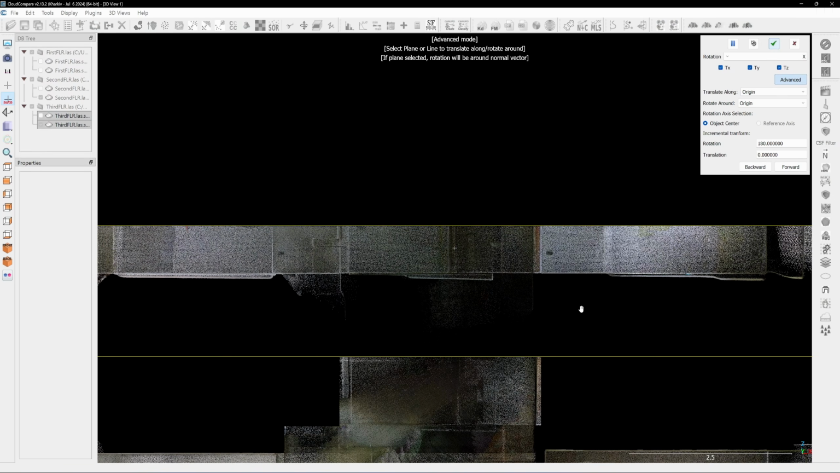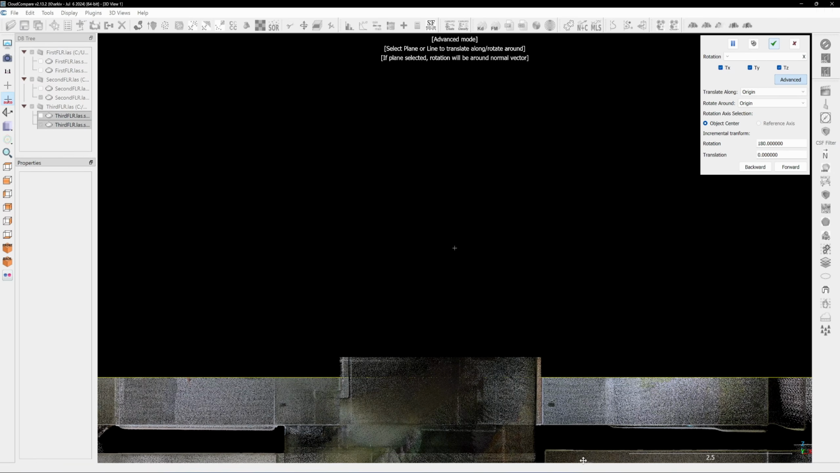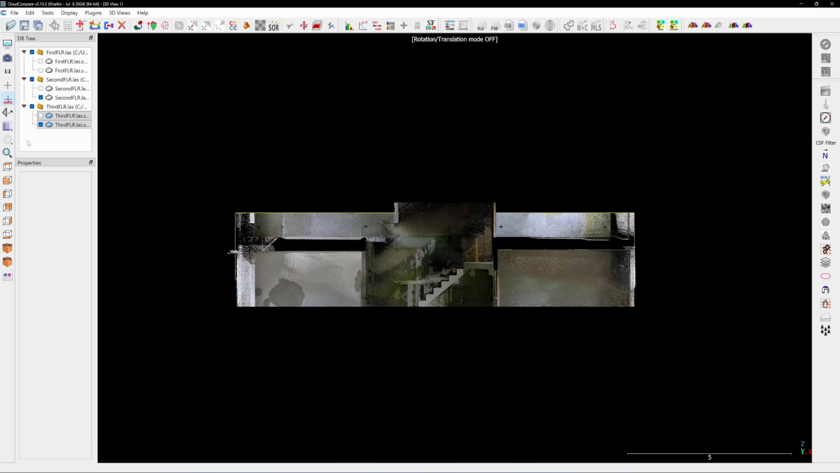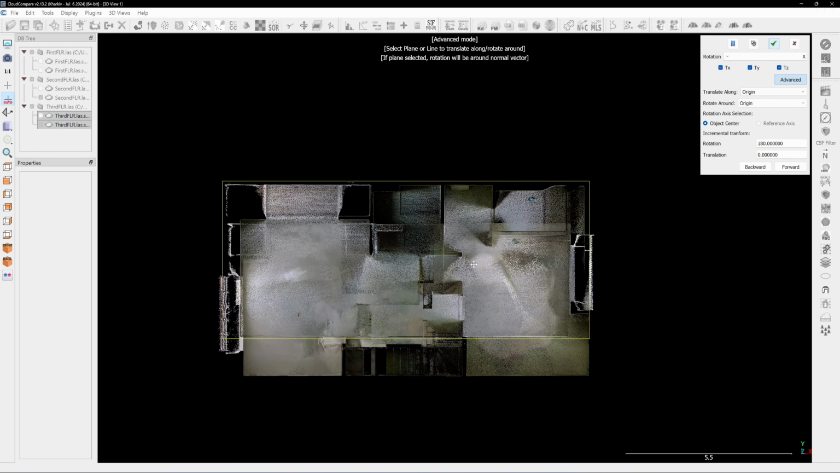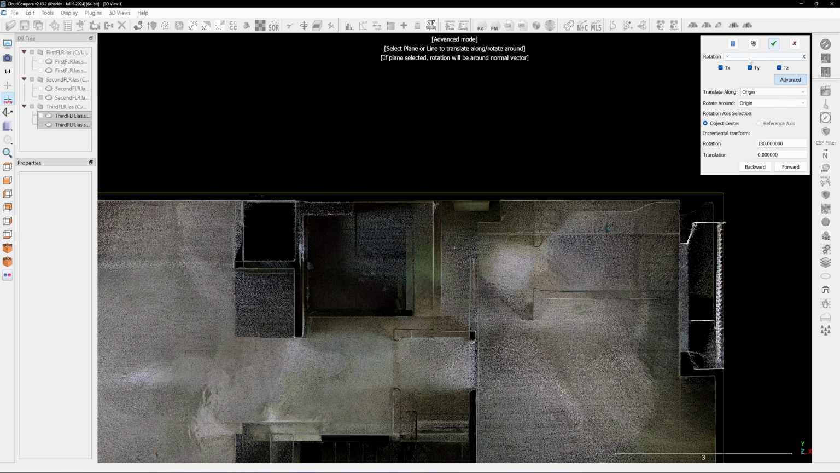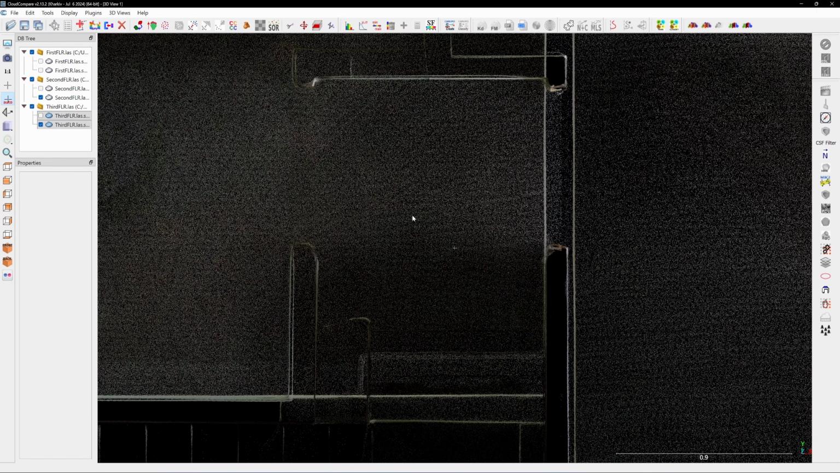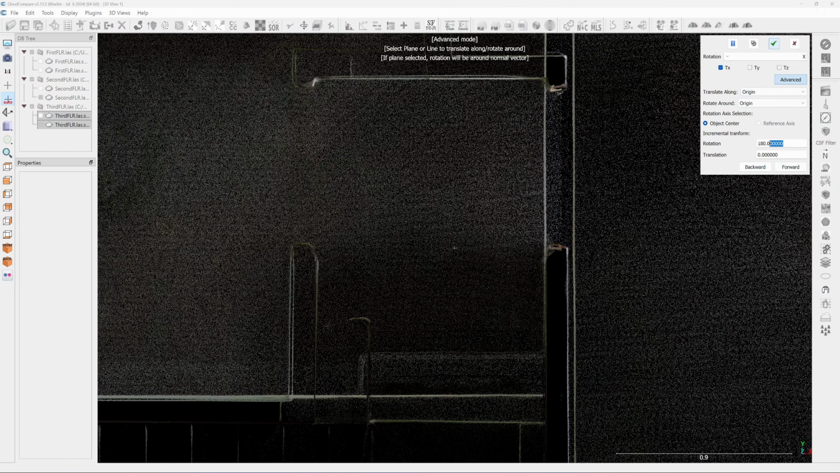Use the Translation tool and right-click to drag the third floor scan toward the second floor. Back in the top view, I will use the Translation tool to drag the third floor scan data and roughly align it with the second floor. Let's move on to the fine adjustment. Set rotation to 0 and the incremental step to 5 mm.